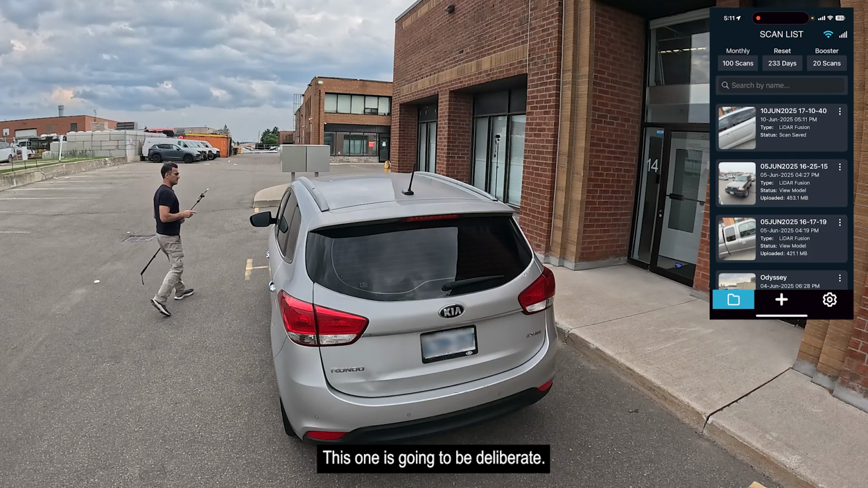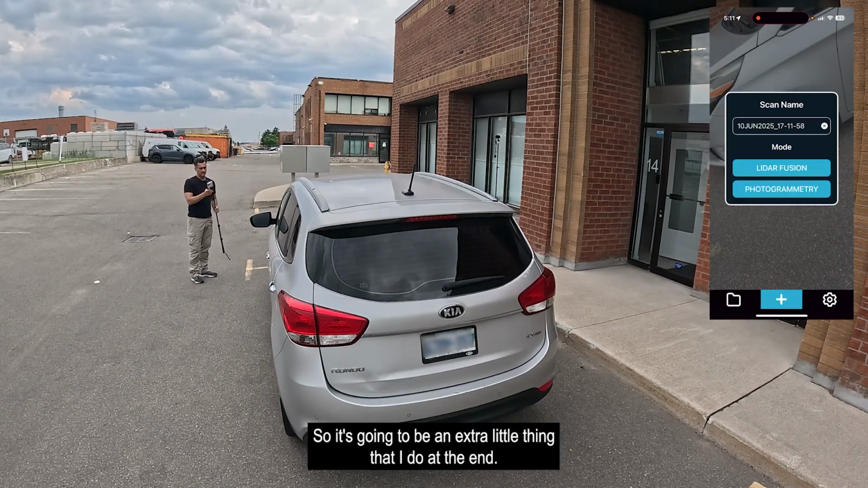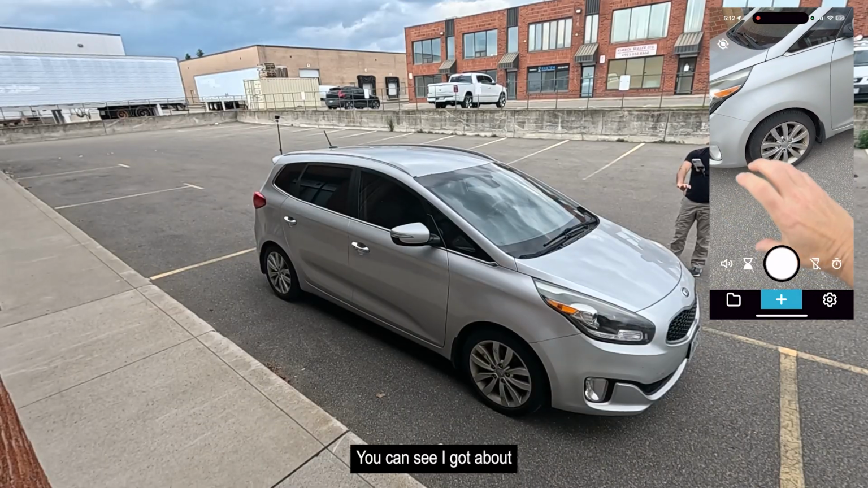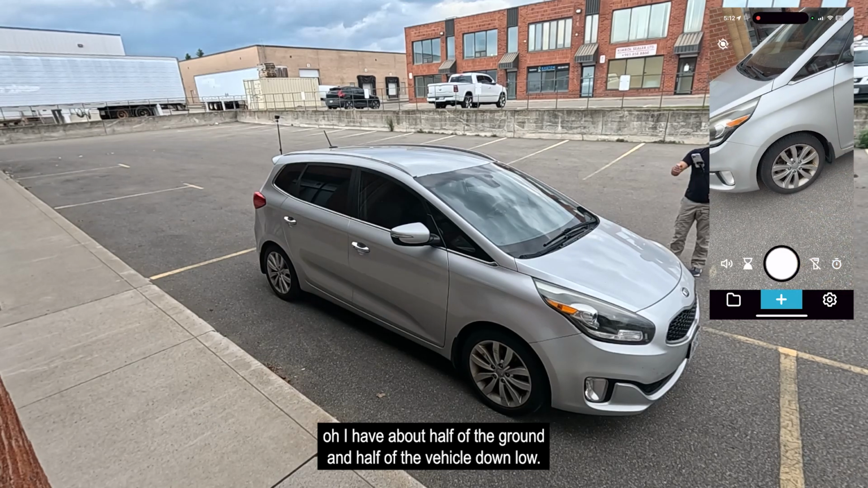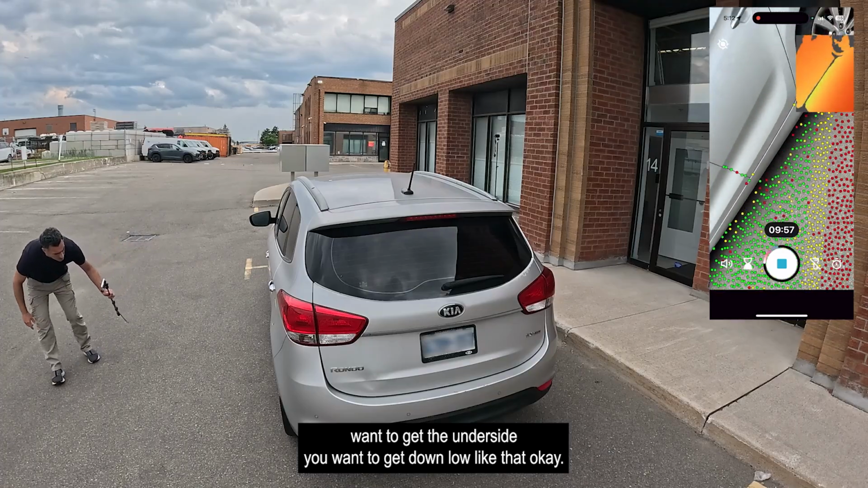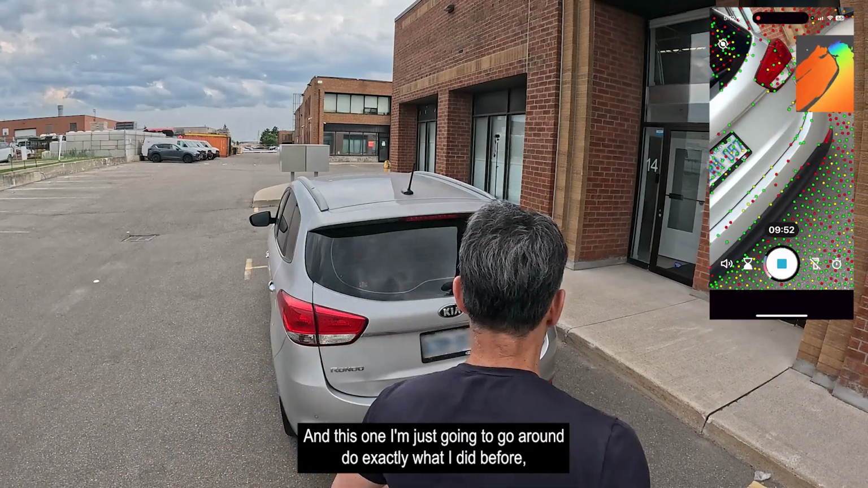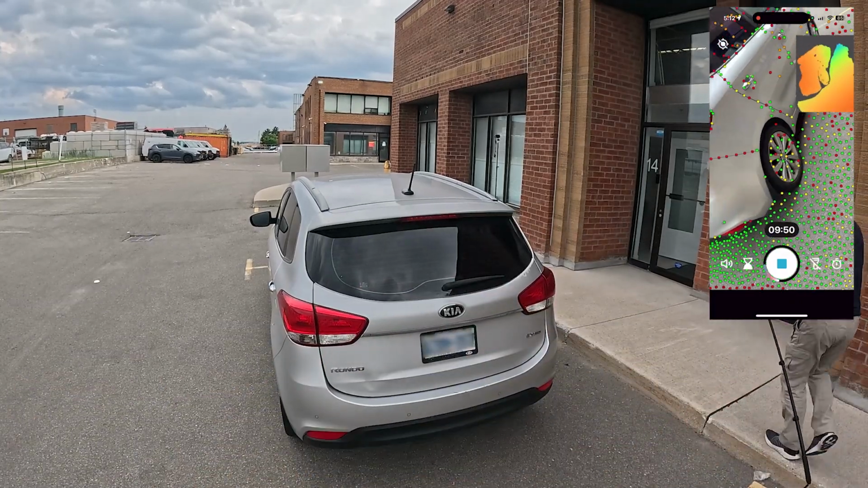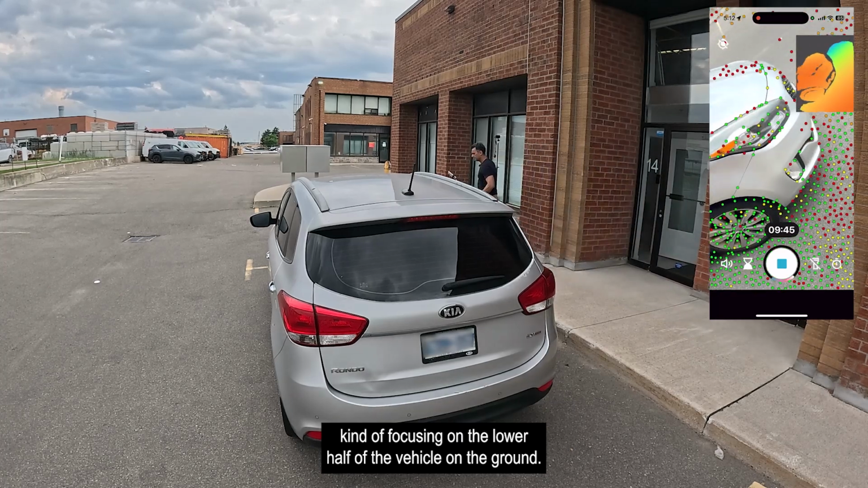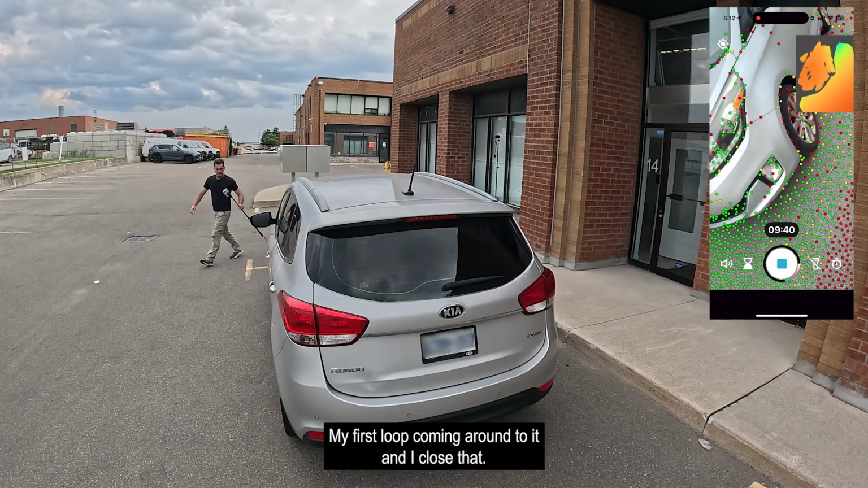Now this one is going to be deliberate. I'm going to really try and get the hood and the top. So there's going to be an extra little thing that I do at the end. So let's try it one more time. All right, same technique. Start low. You can see I have about half of the ground and half of the vehicle down low. And if you really want to get the underside, you want to get down low like that, but I'm not going to do that in this one. I'm just going to go around, do exactly what I did before, focusing on the lower half of the vehicle and the ground. That's all good. All right, my first loop, coming around to it.